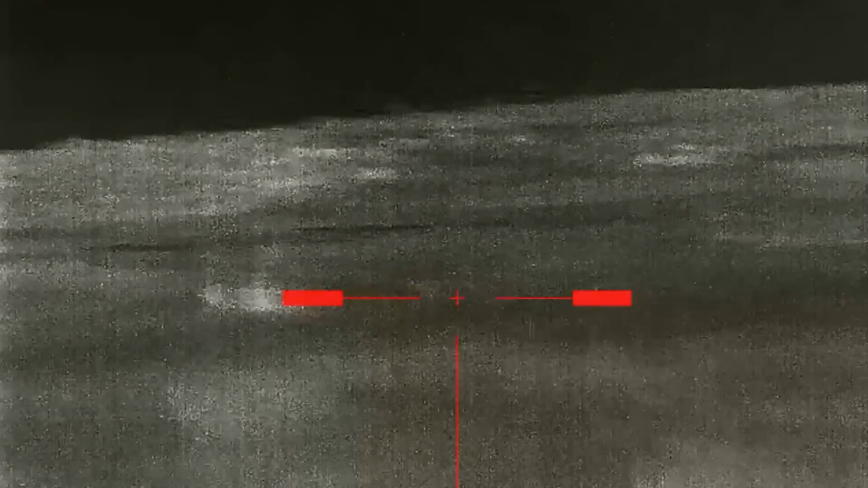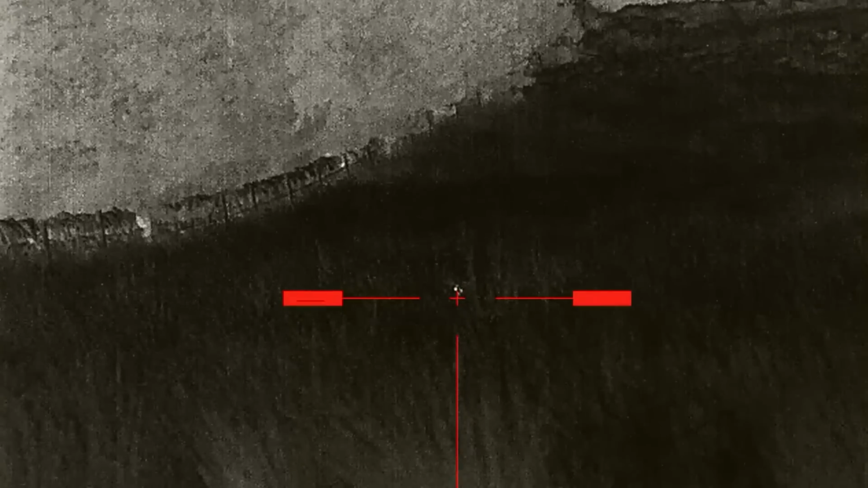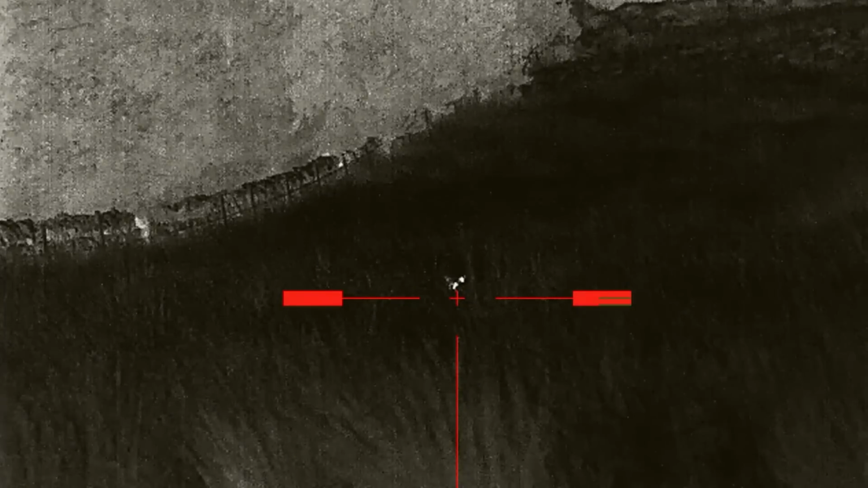Well, that's hit hard, because you can see, because the tail's gone straight up in the air. That one's dropped quite close to me. And that's the other one hiding in the rushes. You can just see it. You can just see its head. Well, that made a bit of a mess. Those 95 grains hit hard, it won't have known a thing.